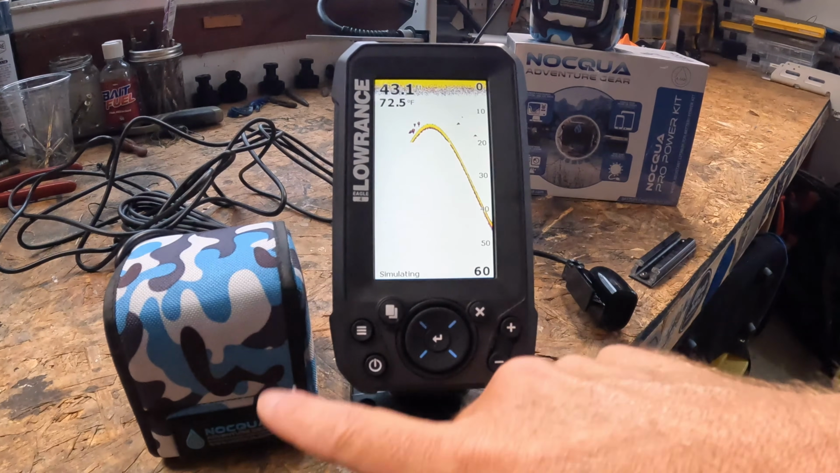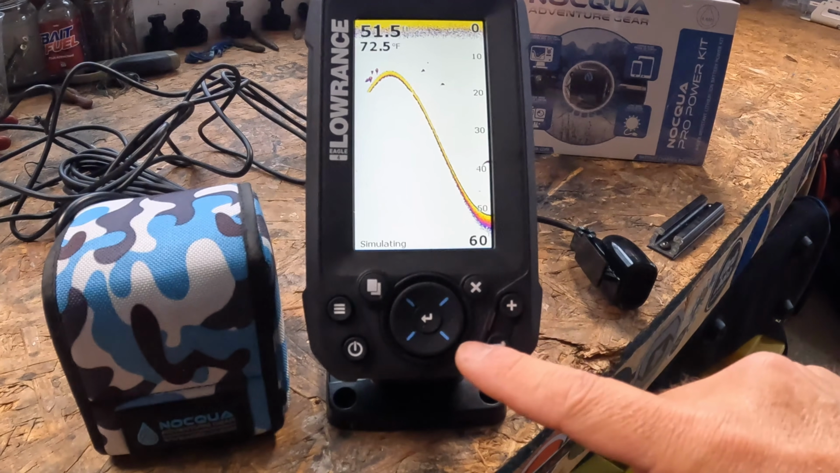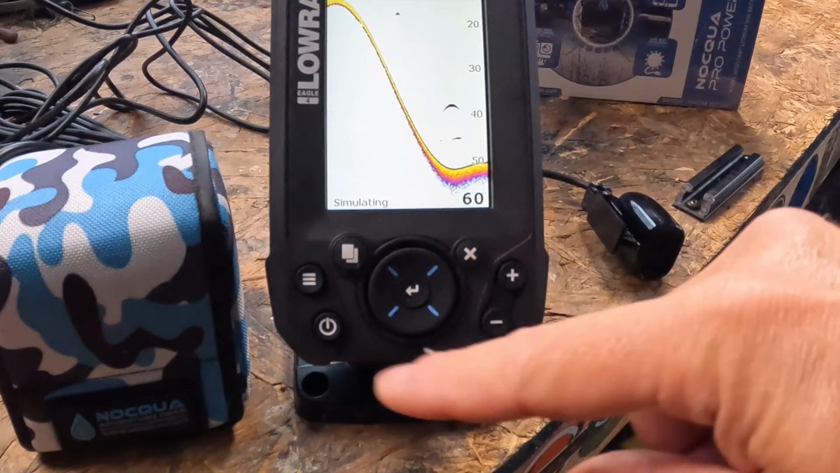All right, number 2 is learning your button interface down here. The Eagle 4X is simple, but only if you understand these buttons, right? You understand the controls, and it'll become second nature. So let me walk you through all of these.